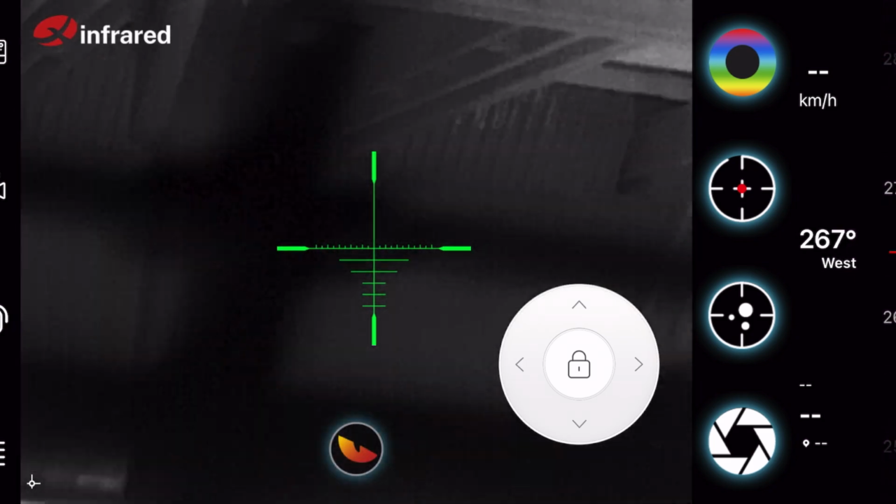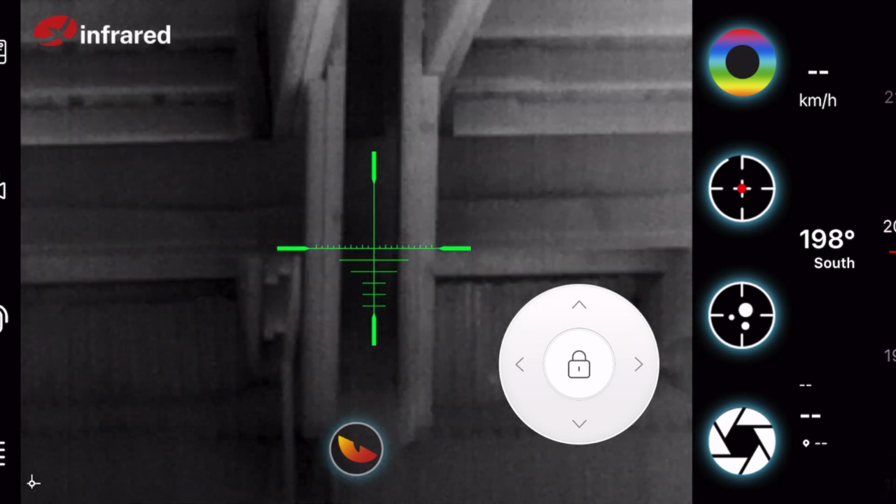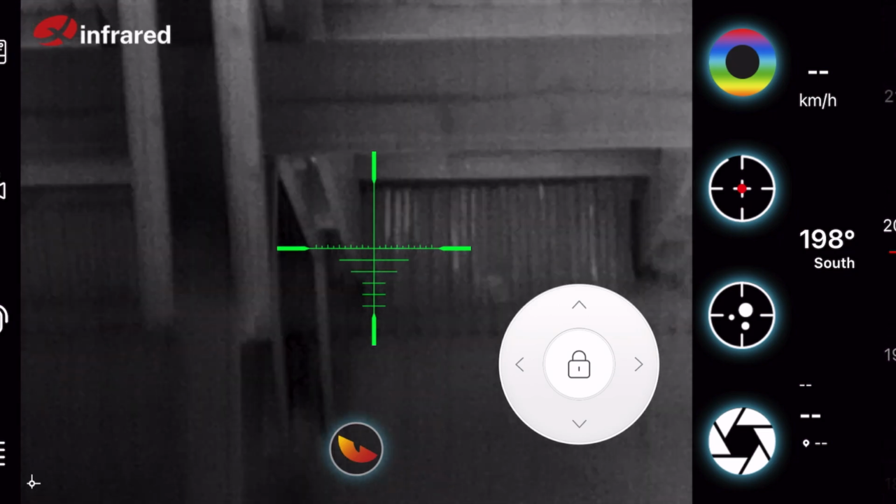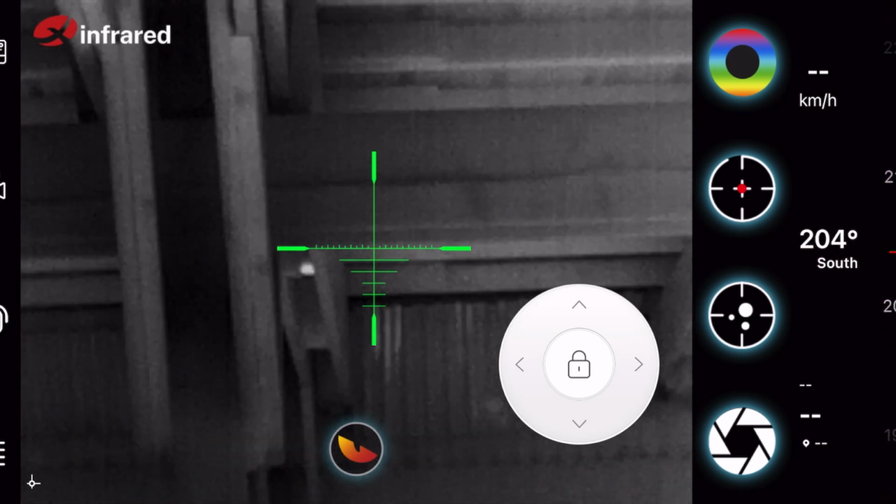Here's another one nesting in a similar spot just a few yards down the barn. You'll notice that I shoot low on the first shot, but he sticks around long enough for me to have a follow-up.